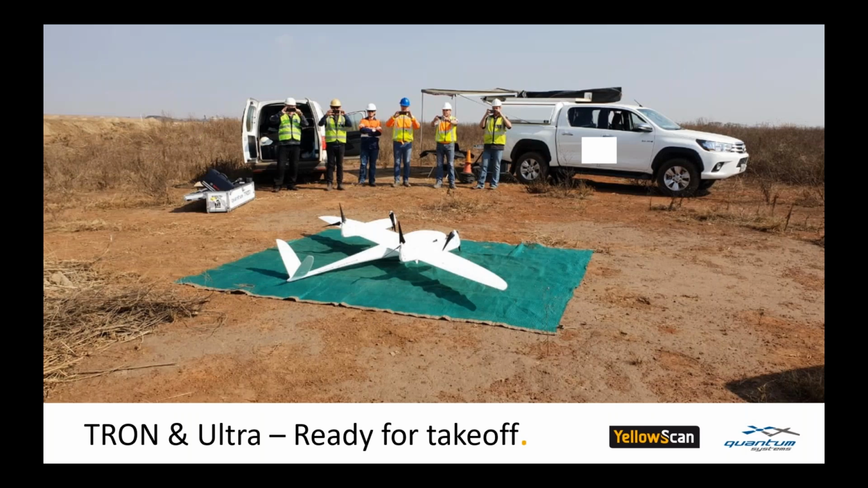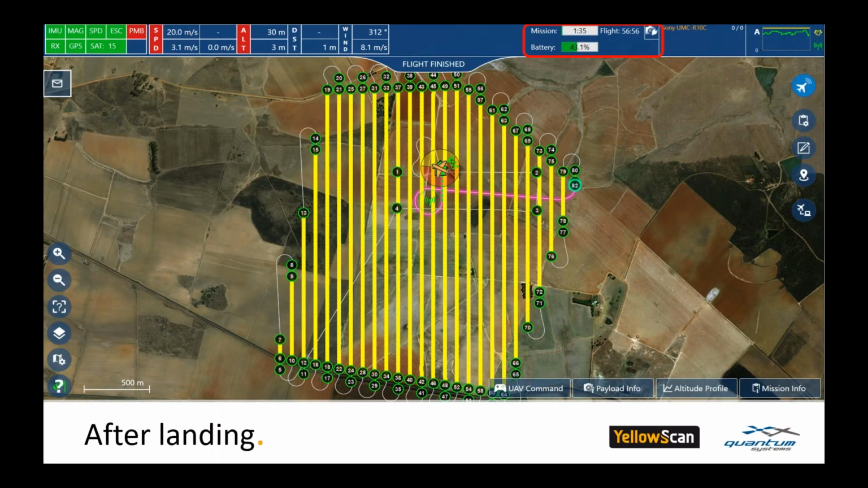Here's the Tron ready for takeoff. And after the 56-minute autonomous flight, the Tron was landing safely exactly at the takeoff location. So this screen shows the ground station display just before landing. As you can see here at the top, the wind speed is around about 8 meters per second or 16 knots, and the elapsed mission time is 56 minutes, and there is still a remaining battery power of 43%.